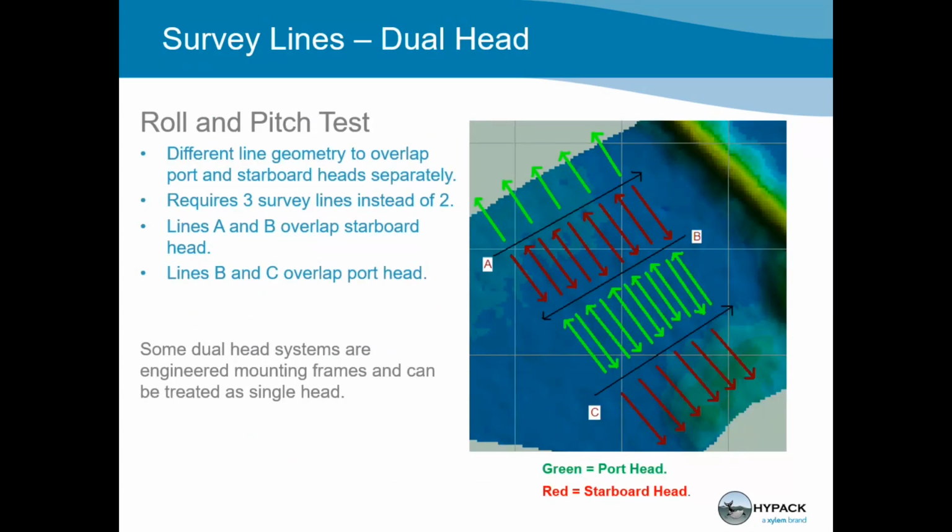Now, what I showed you was for a single head system. A lot of people are starting to use the dual head multi-beam systems. In that case, you have to run it a little differently. Instead of running reciprocal lines, you run kind of a serpentine pattern like this. And that's so that you have areas where your port side head overlaps with the port side and starboard with starboard. And if you run it like this, then you get that. And we've got a demo project for that one too.